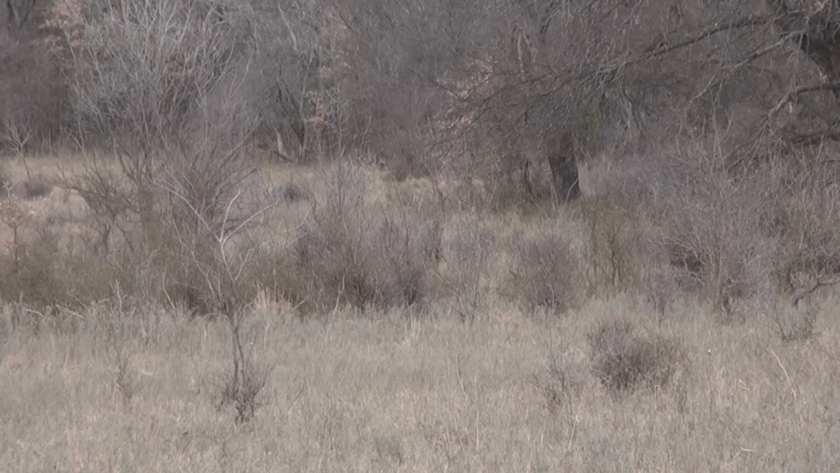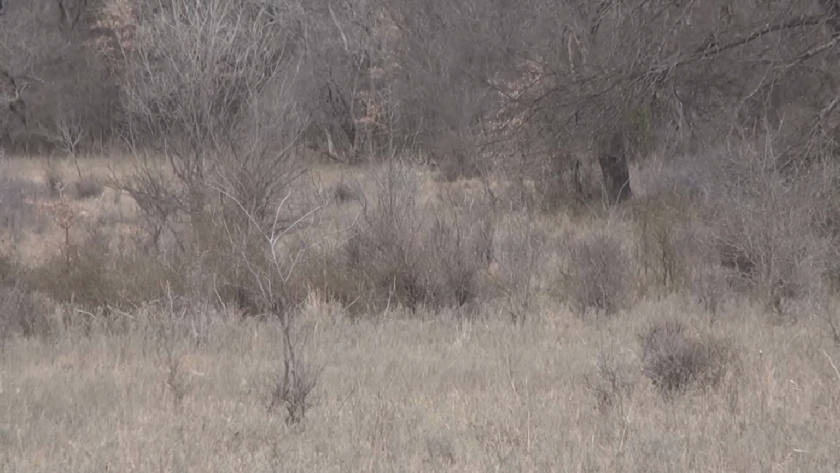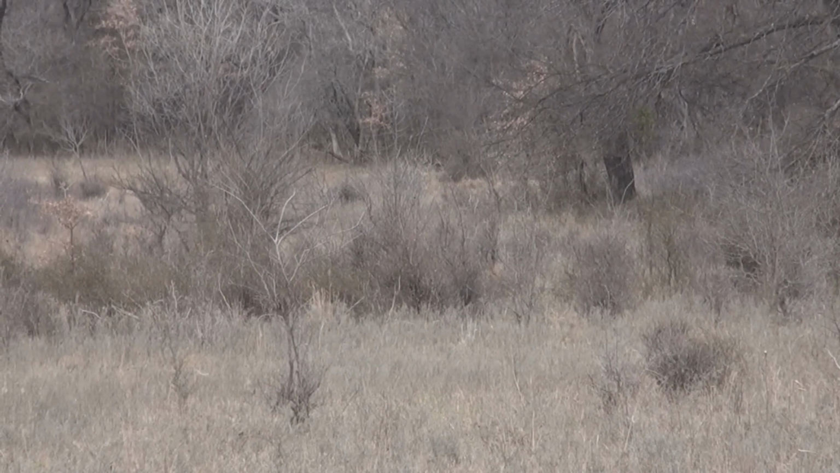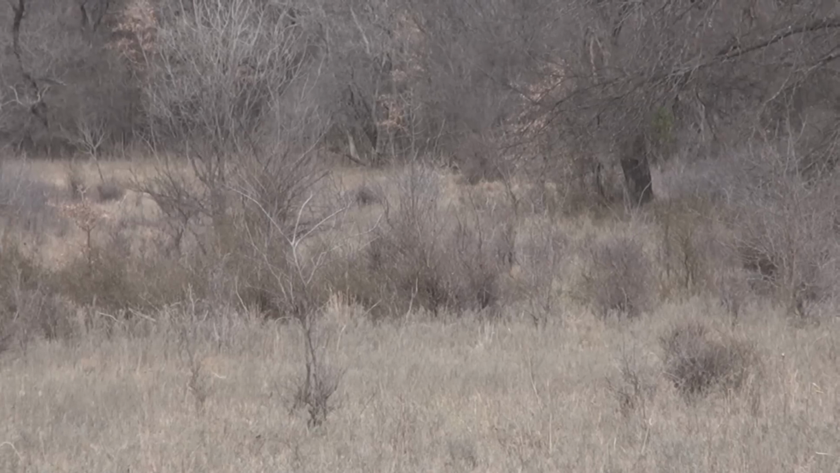See it? Yeah. That is a rod. That's a cat, ain't it? Oh, I see you. I got it with this here. Ready? Yeah, I should be on him. I never did see him with binoculars, when I see exactly where he's at.